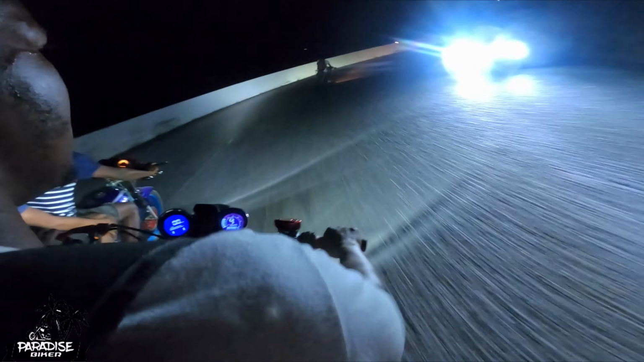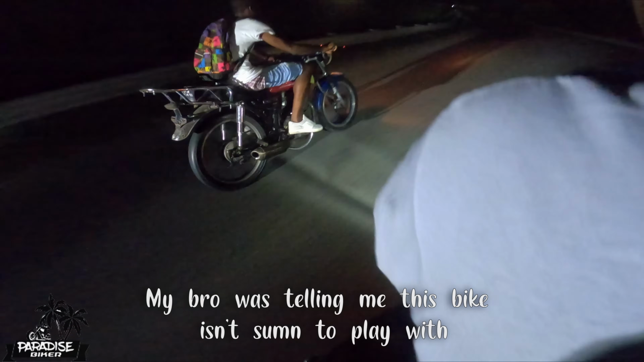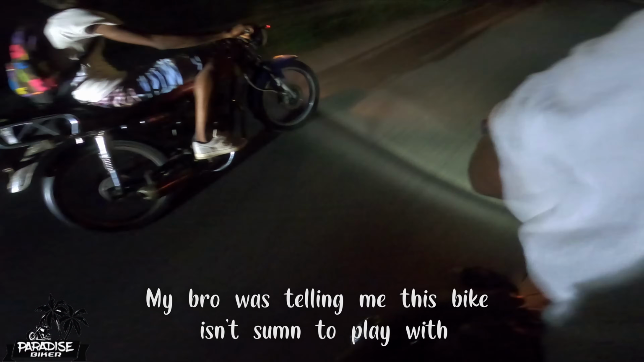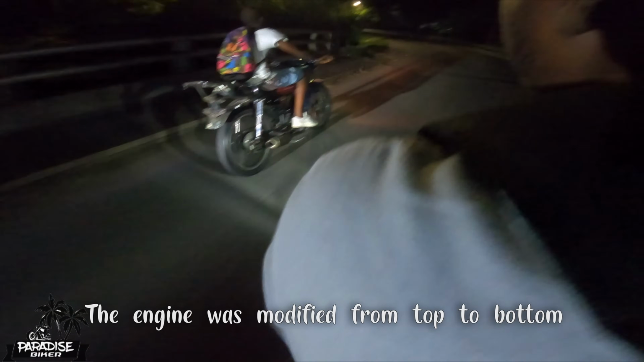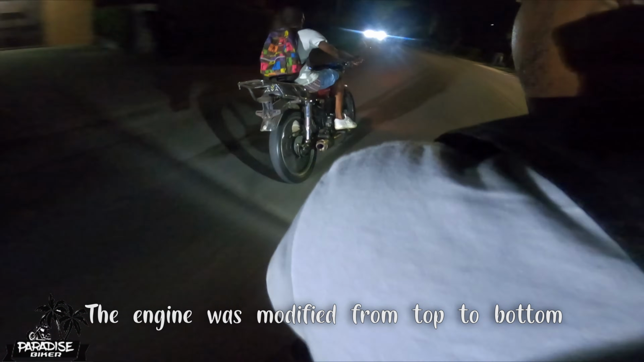Oh shit. The lean. Yeah. Hey, I want a 150 engine. Bumper with a timing chain.